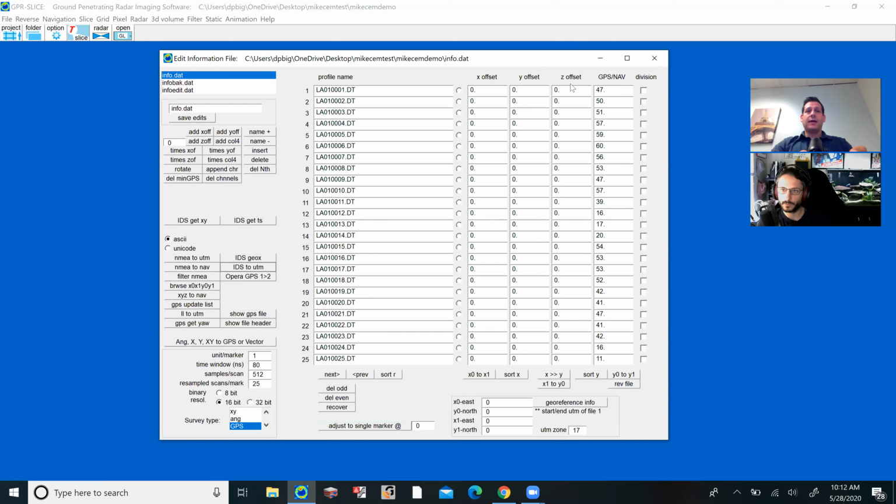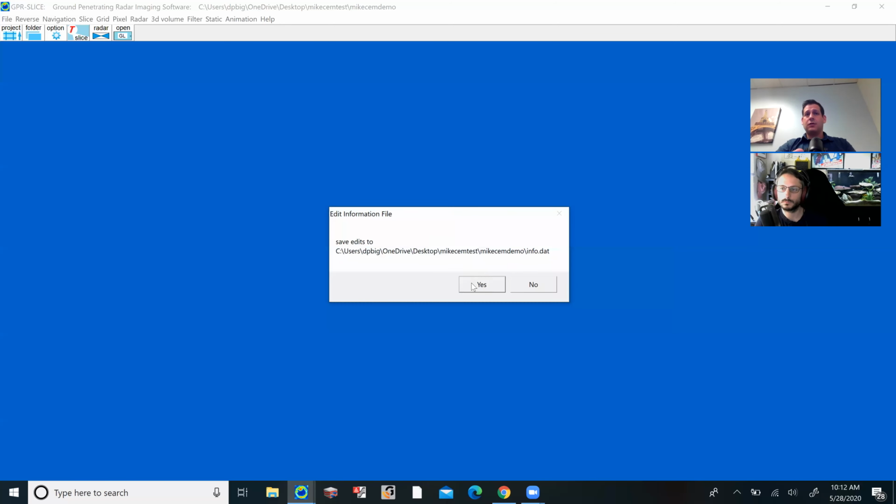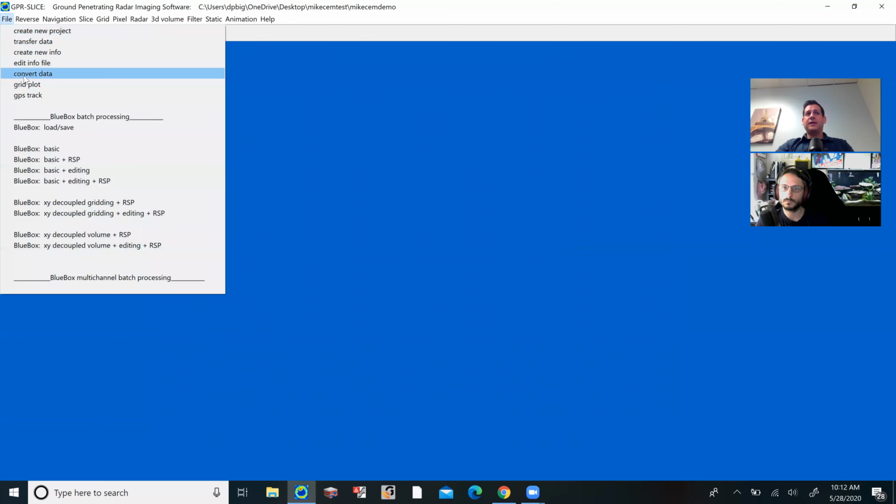Okay, so all we've done now is gone through, collected where the odometer was, dragged what the readings were for the time window and the samples, and applied our GPS coordinates to it. You can see here it shows, for each line we collected, LA01, 1, 2, 3, 4 all the way down, how many GPS points were collected during each profile. 47, 50, 51, 50, and these are all different lengths because everything wasn't consistent. We were dealing with some obstructions and markers and things like that. Okay, we close this out and save it.